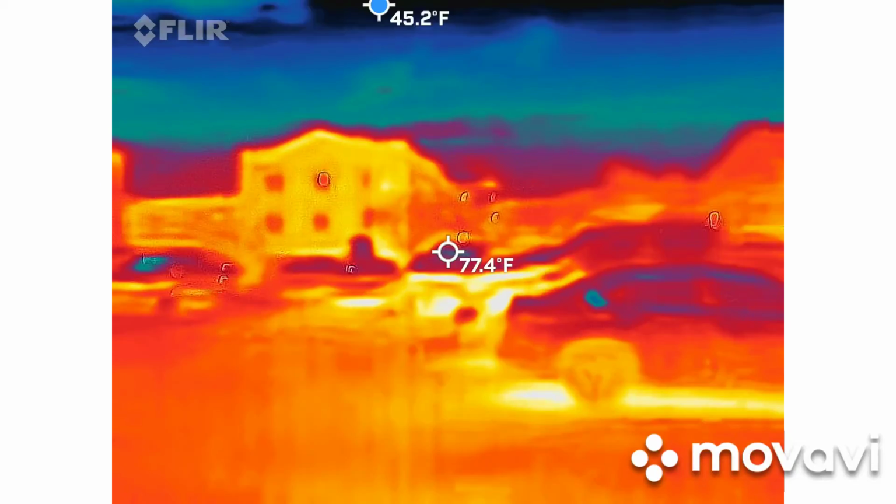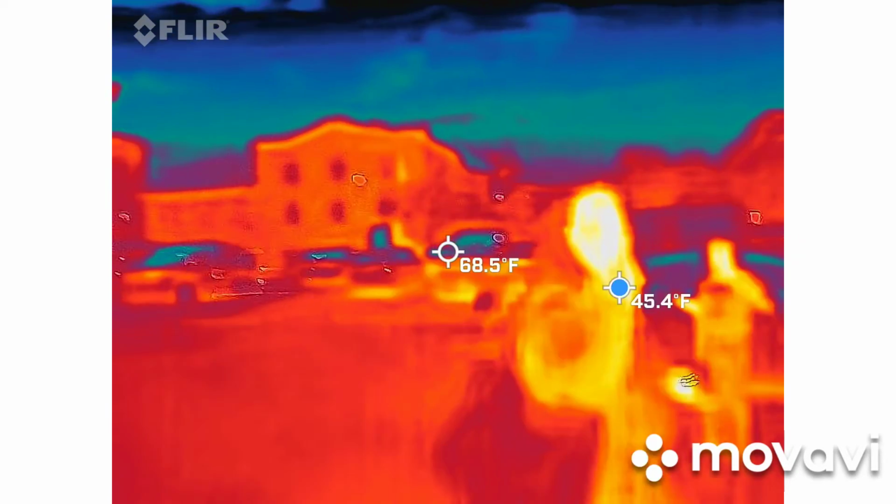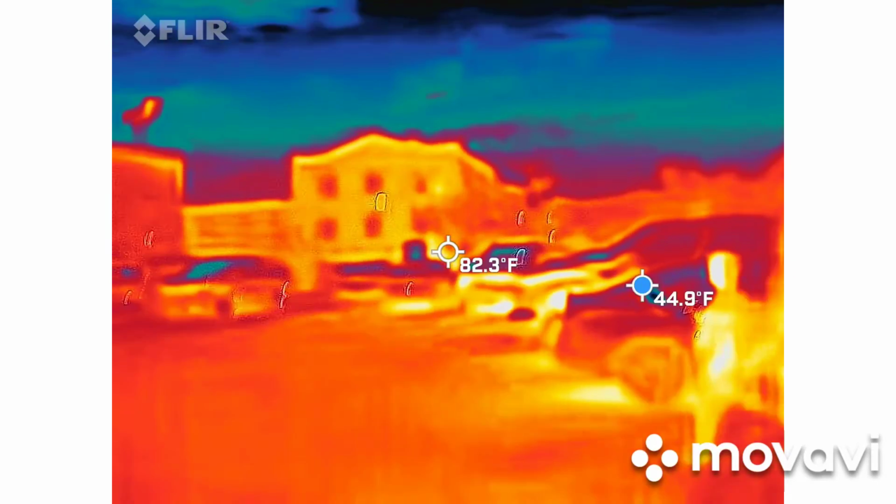Hey, you can see the front of the cars, I guess, that were recently driven. Yeah, so if there's heat on the engine, they just got here.